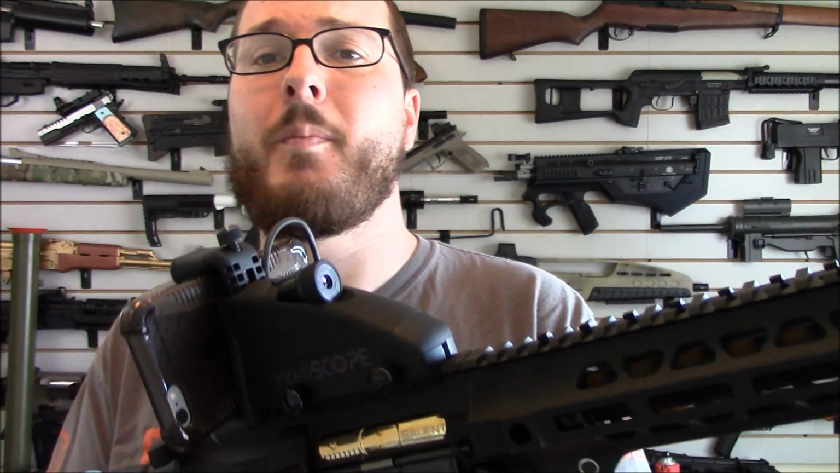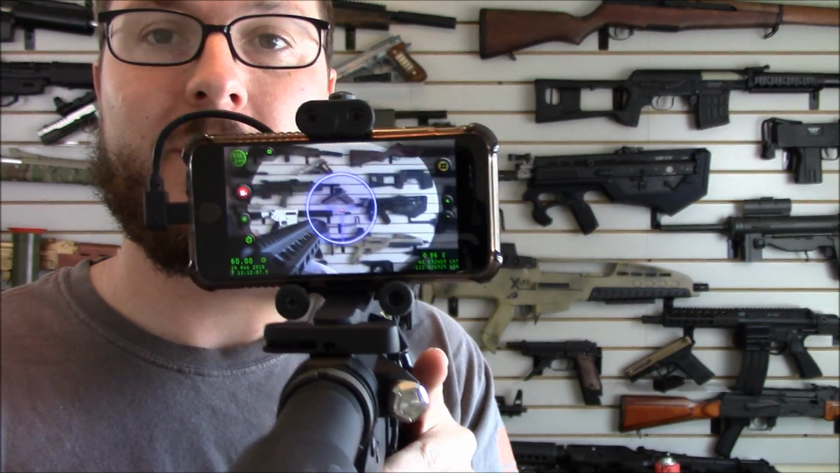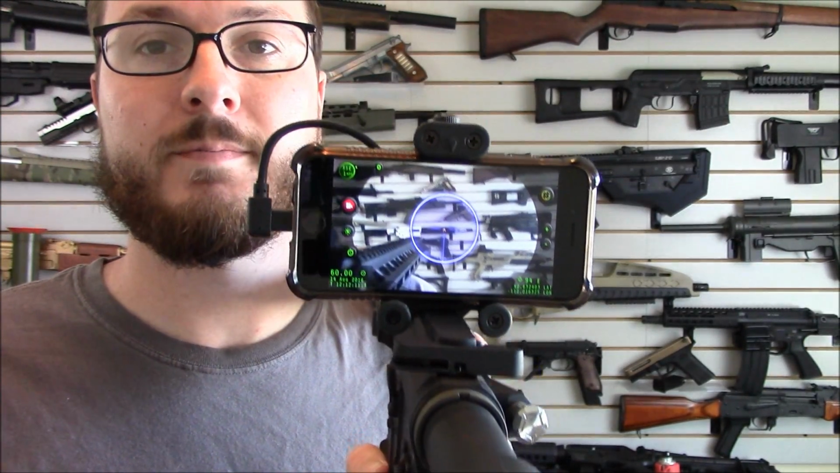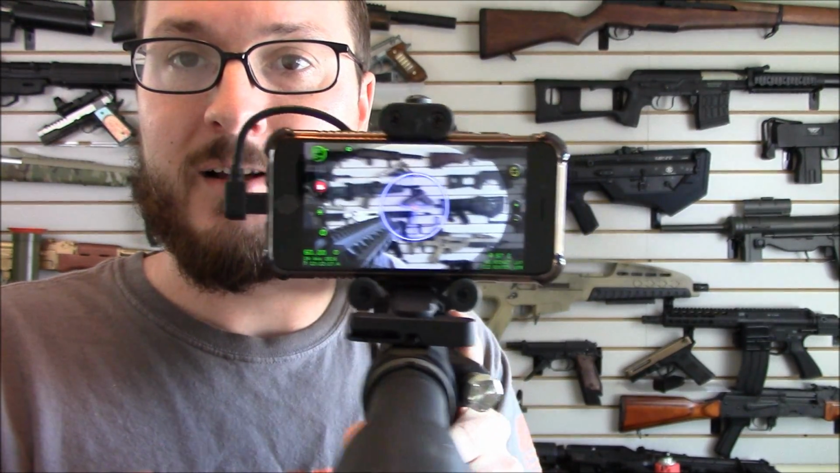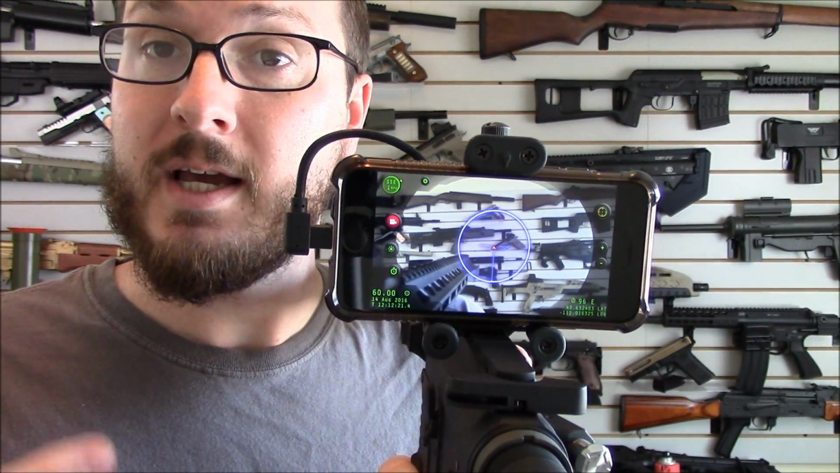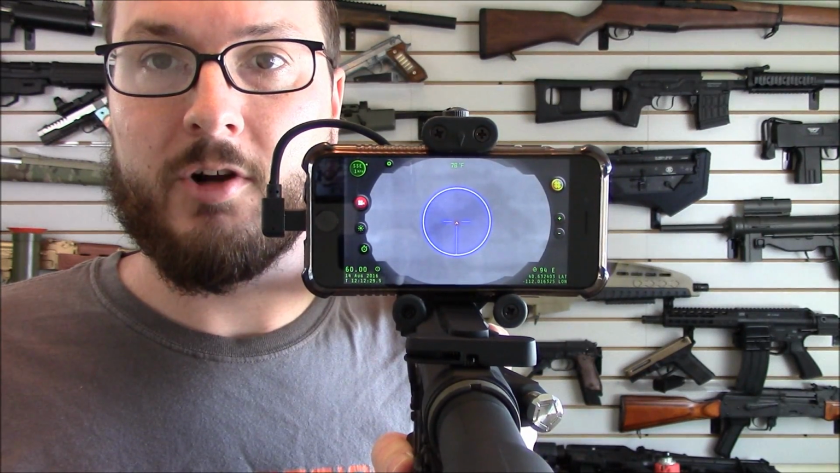Now, this is not going to be the best way to show this, so we're going to take it off, but you can kind of see the gist of how this works. This is in the standard mode using the phone's camera. You have a superimposed reticle. Several different reticles can be chosen. You can see the gun there. It actually makes for some pretty cool gun cam footage. You can record through this. You can zoom in, but you're still limited to your camera's function. But where it really gets exciting is when you press that button, and then you have a thermal weapon sight.